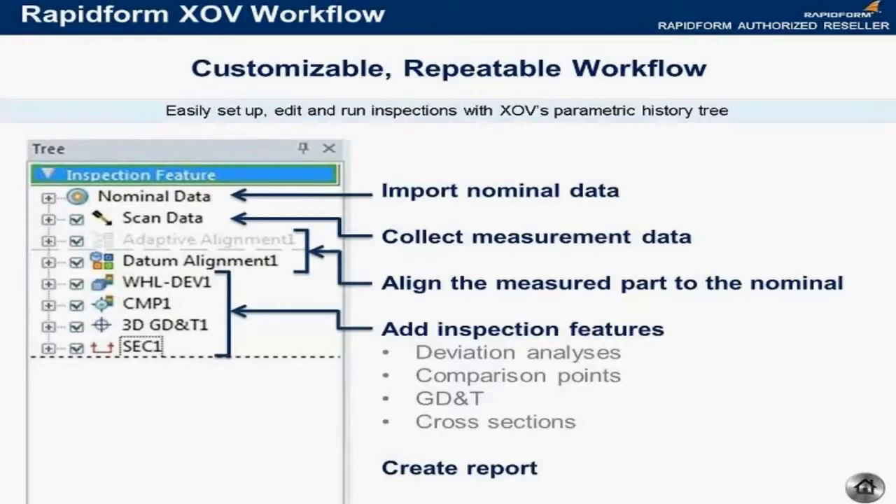And we can easily modify, add to, rearrange the order of, or change any of these steps anywhere along the way. So it's a very flexible system, and that's important, particularly if you're doing first article inspection and you want to iterate through perhaps a few different examples of how to inspect the part.